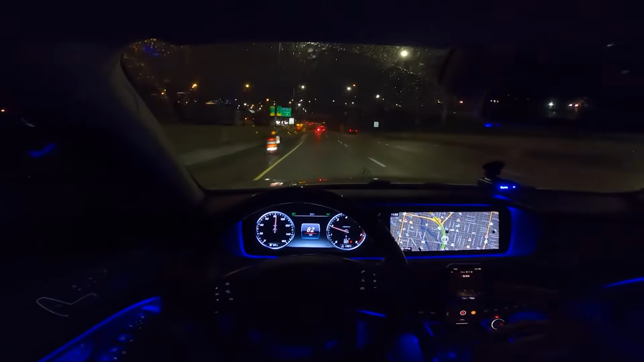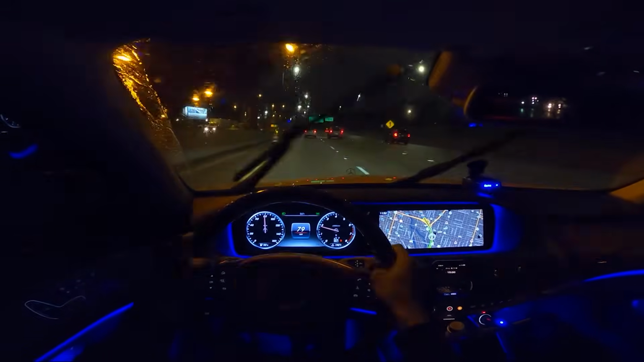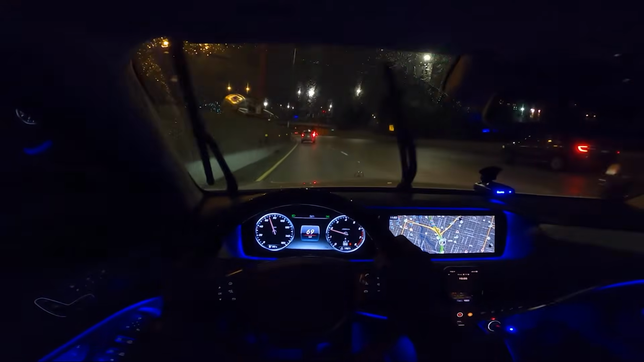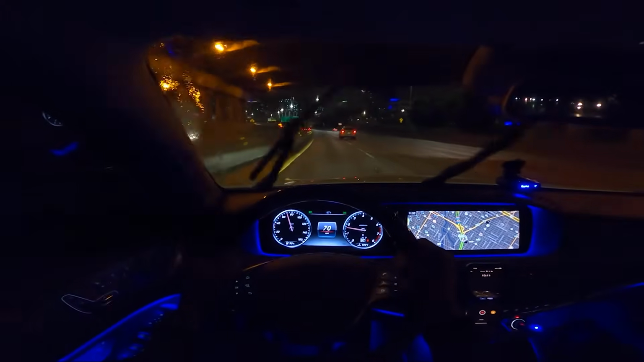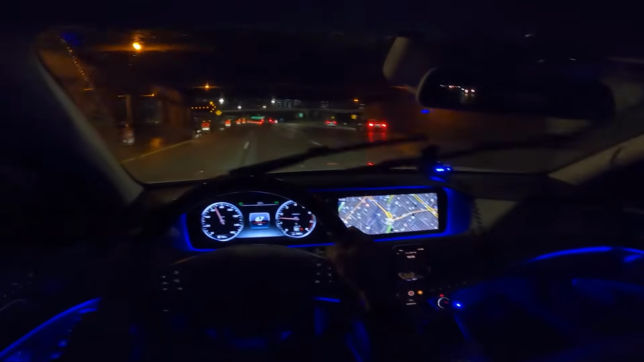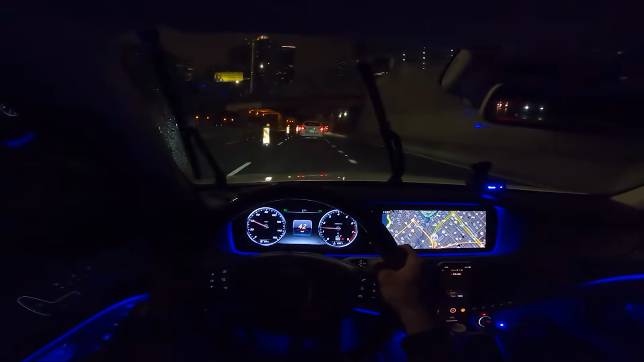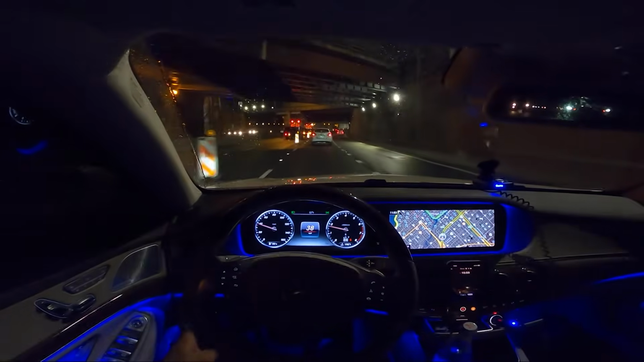In sport mode, it actually keeps the gear one gear lower. So as soon as you floor it, this thing's super responsive. And it's got a nice punch to it. Stock, I know these things with a small tune are actually really fast cars. Stock, they're fast, but with a tune, it just unrestricts that little bit of extra power. I would punch it a little bit, but the roads are full of traffic and there's nowhere for me to floor it here.